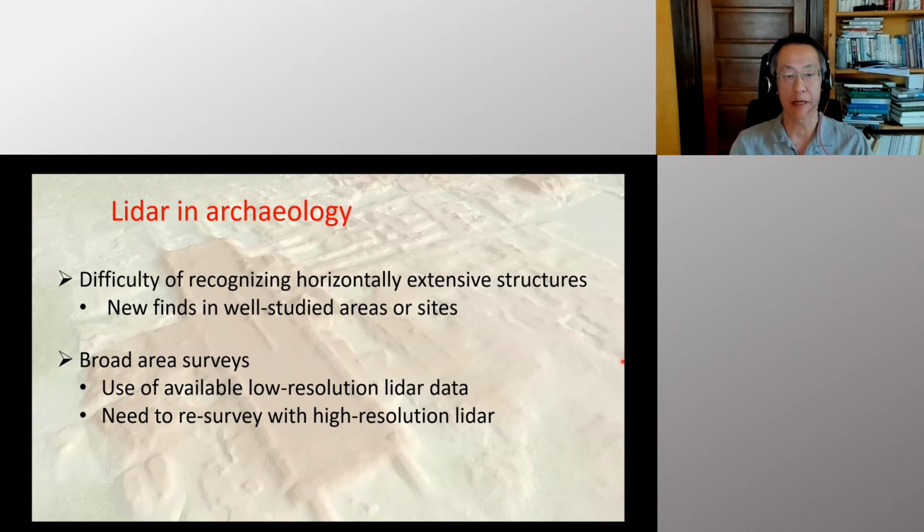So broad area survey has a definite advantage. Now we can get a truly inter-regional perspective, which in this case became possible because of this publicly available low resolution LiDAR. But I'm not particularly advocating for the use of low resolution LiDAR either.